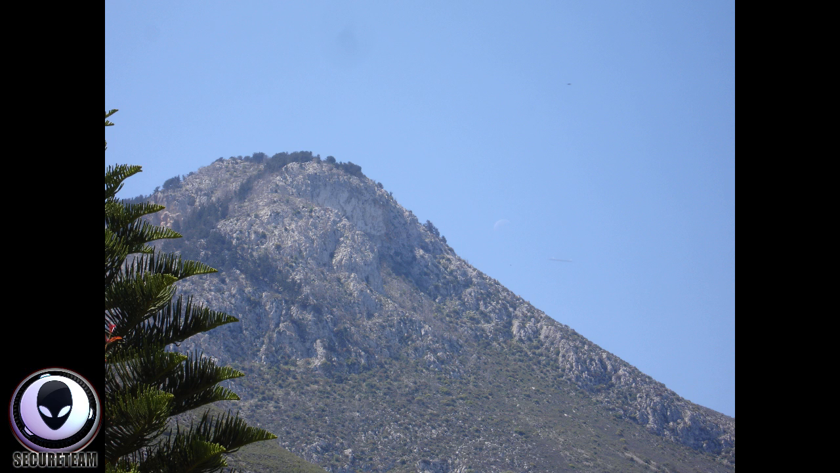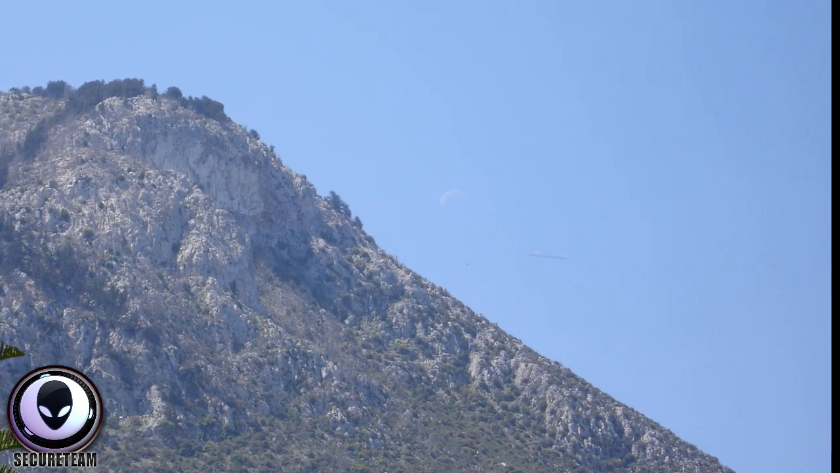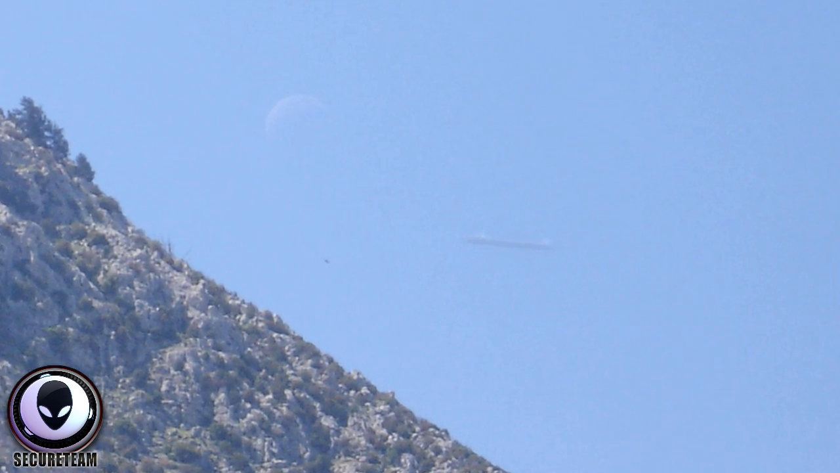One last sighting that I want to show you guys was captured. We have a photograph here of a cigar-shaped object caught over the island nation of Cyprus. Now, this was submitted to MUFON. The MUFON case number is 81145. You can head over to their database and search this. So this is on a little island that has a population of just over 1 million people. It's totally isolated by the Mediterranean Sea.